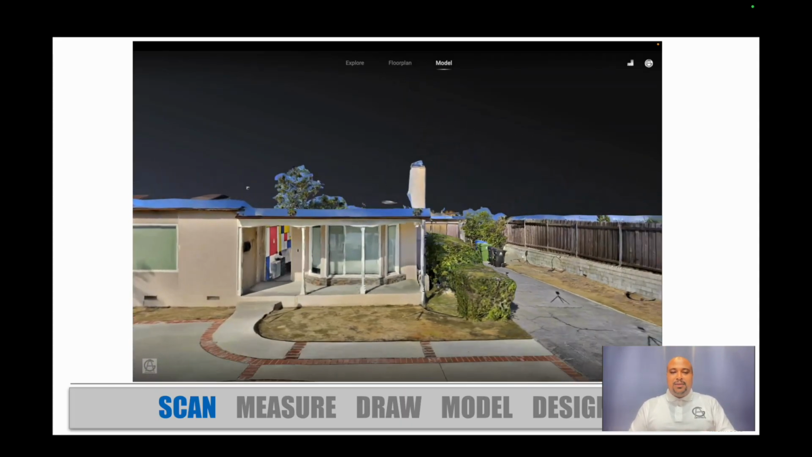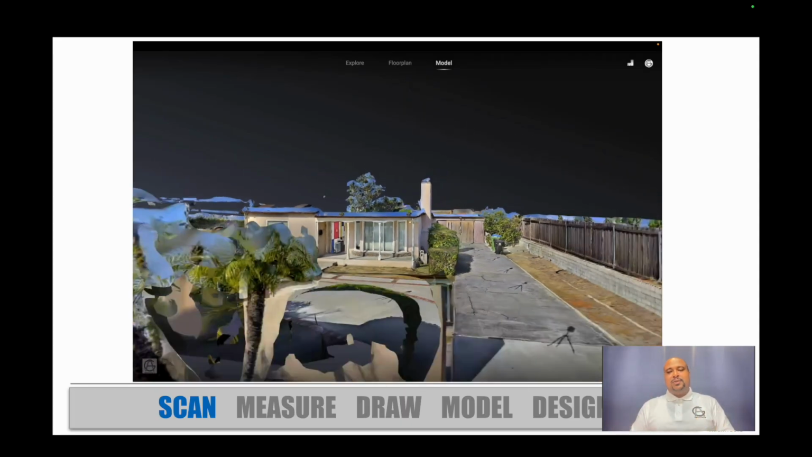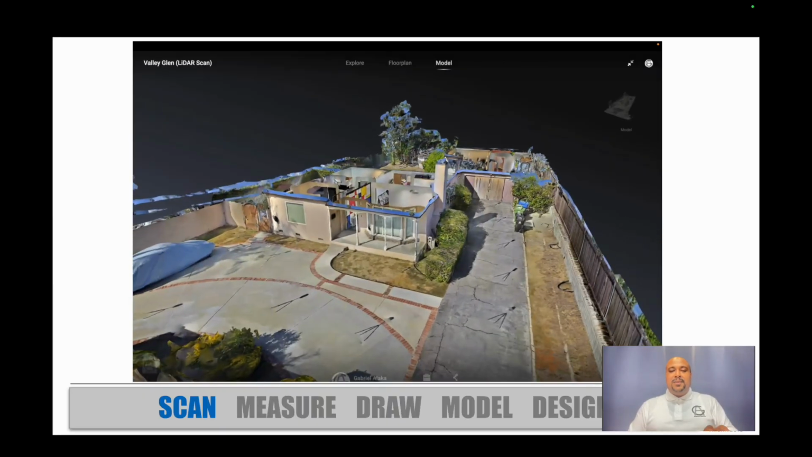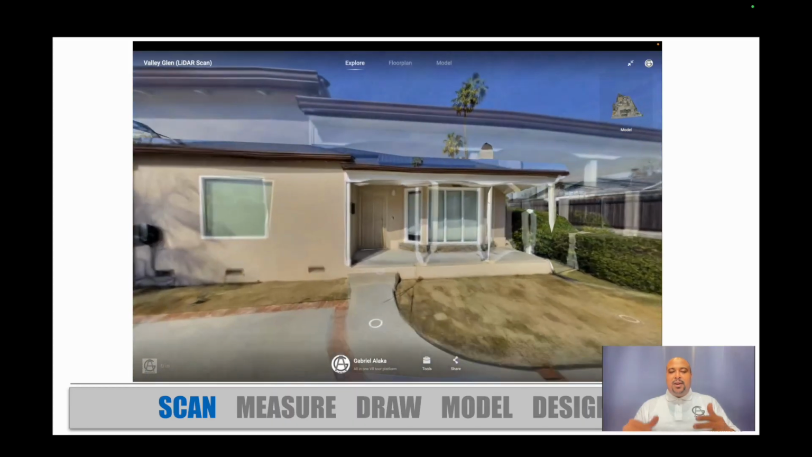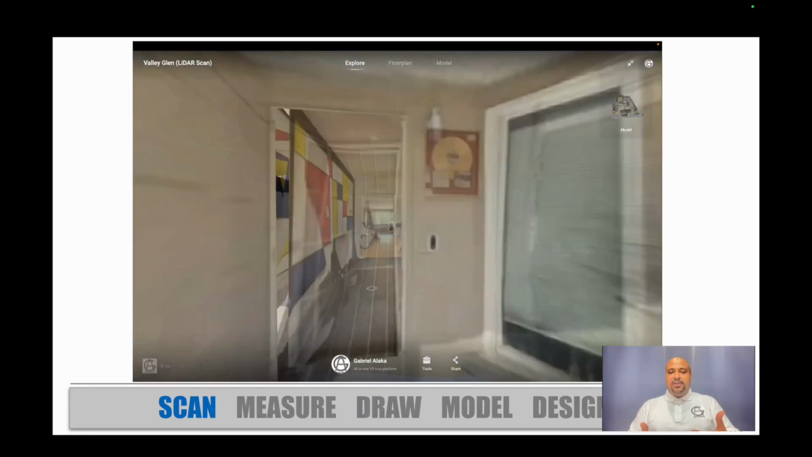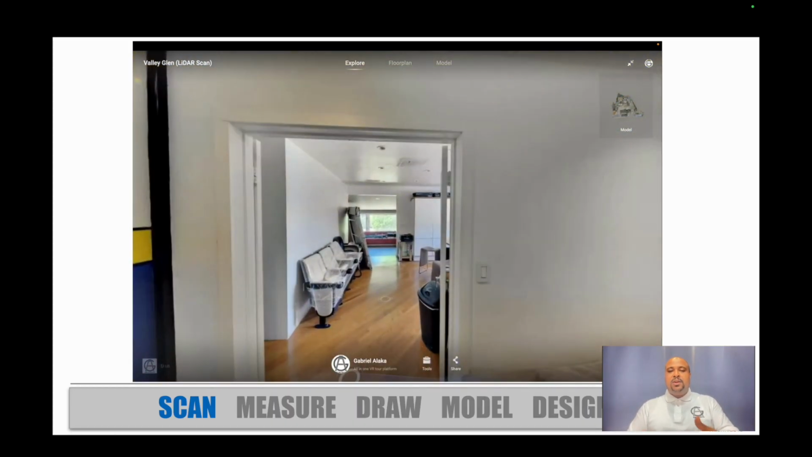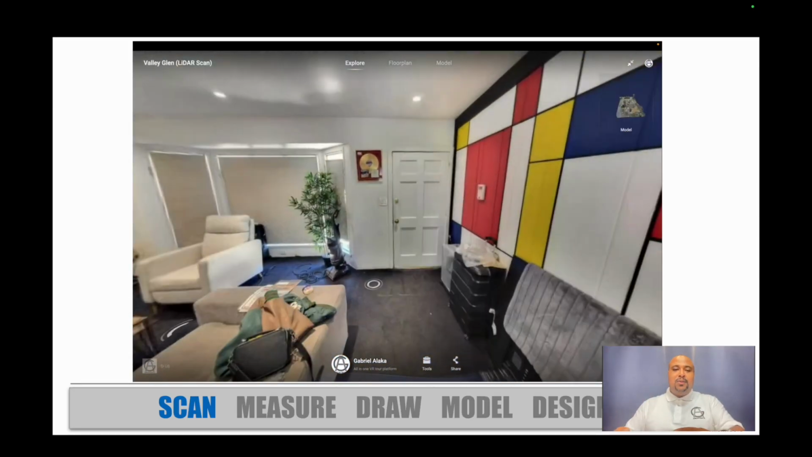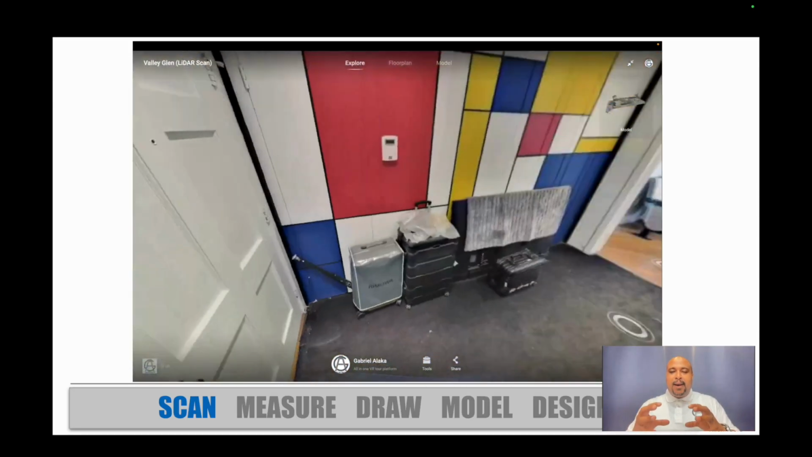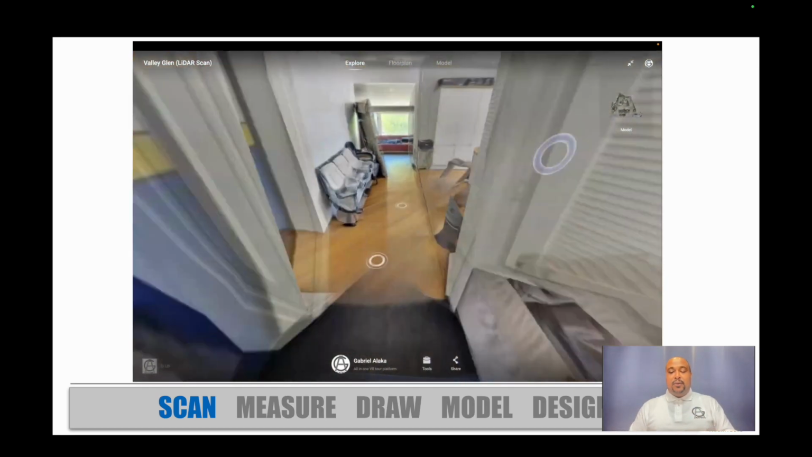So this is not actually a model, it's a model that's made up of pictures, so to speak. However, within those, you can go to the actual photos themselves, and you can have a nice virtual tour. Every single one of those circles on the floor is a scan point. And as long as you capture all these points, Realsee will automatically build that 3D model for you.